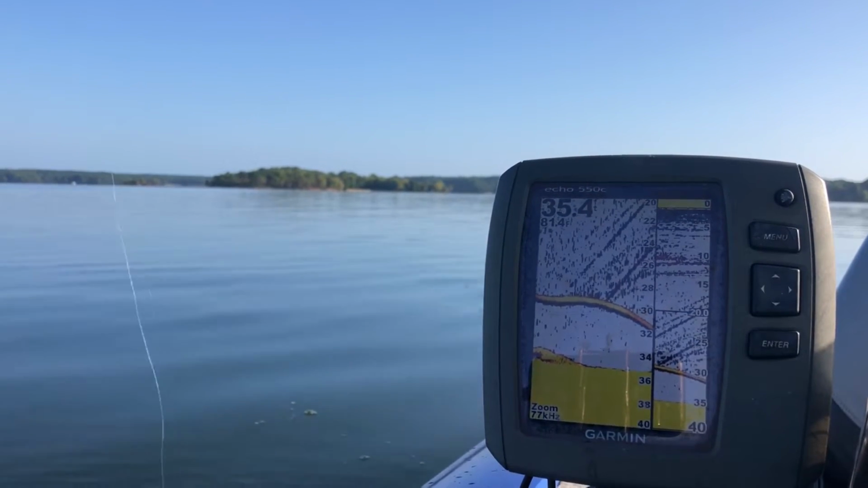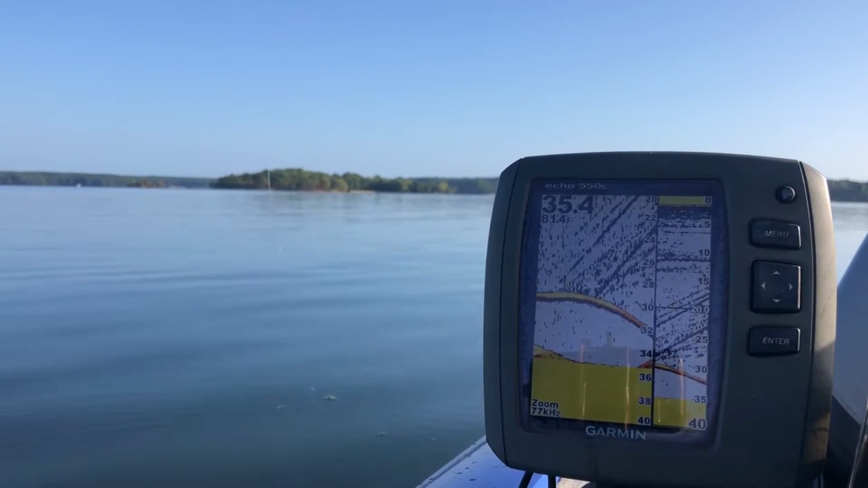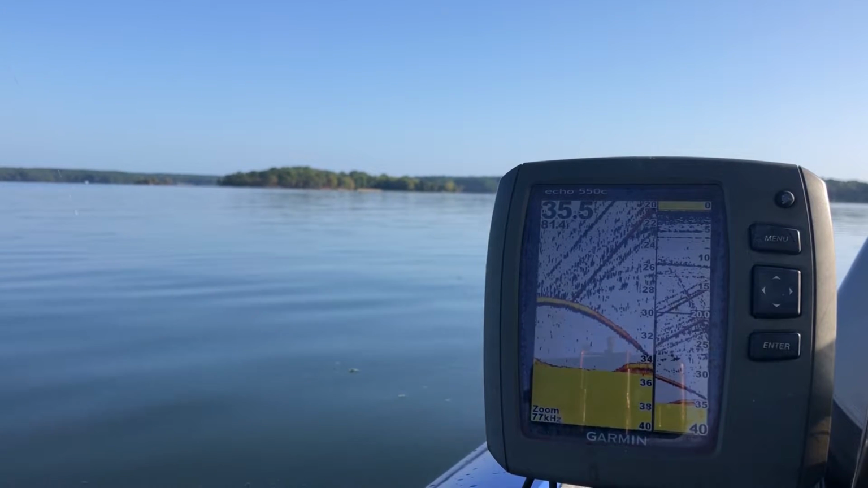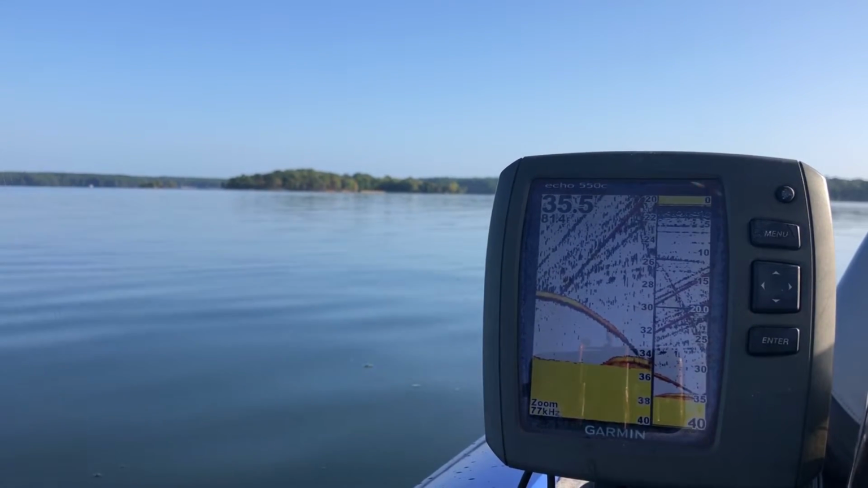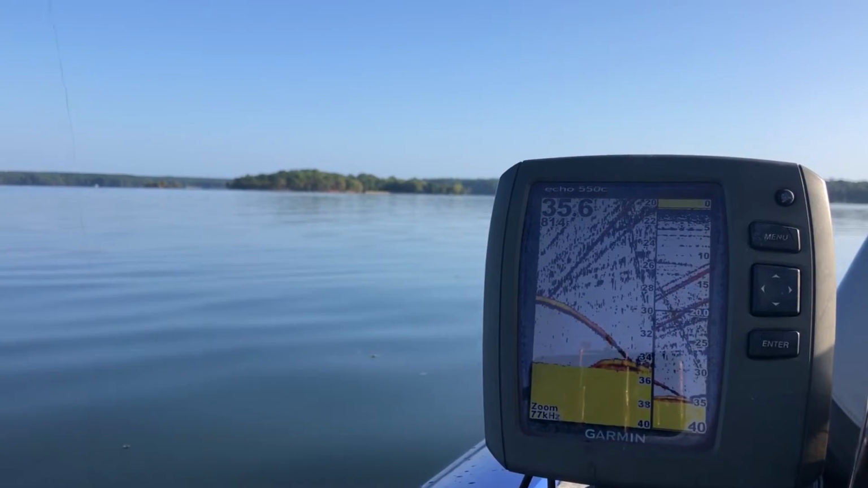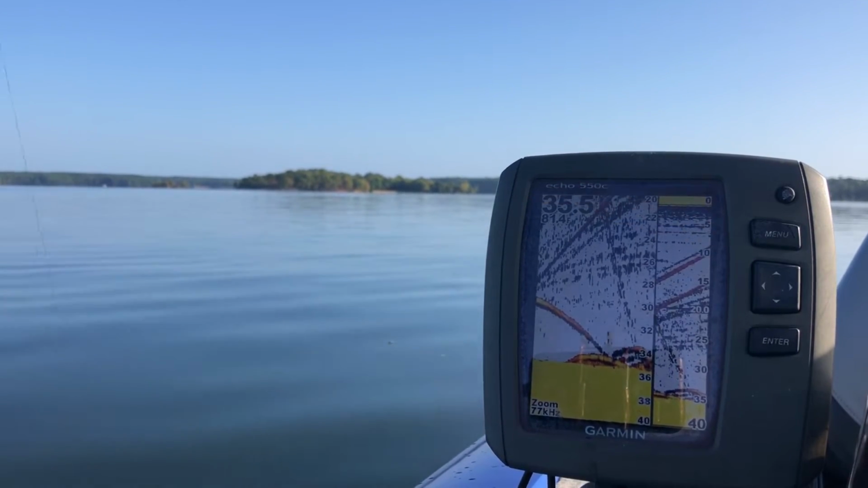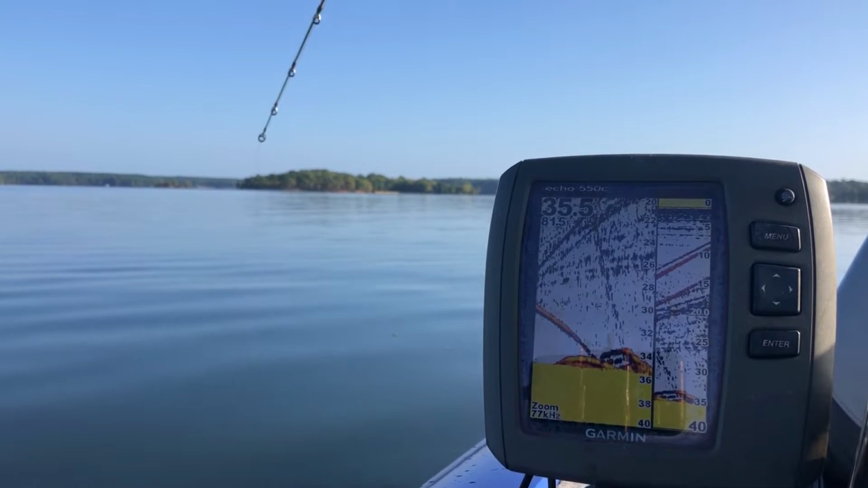35.4 foot. That's what they're doing. Right down to the bottom. You see the bottom right there, it's got a little bit of something laying right on it now. Watch it stir up when I go to pull this jig up. They're coming up after it. That's what they're doing. That's on the bottom.